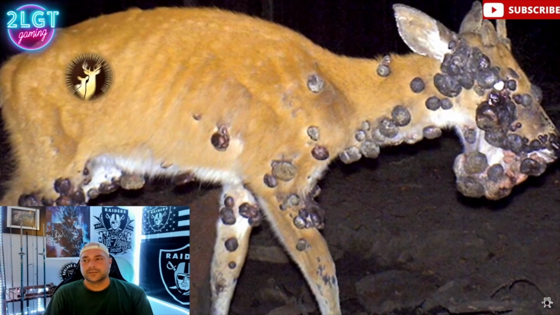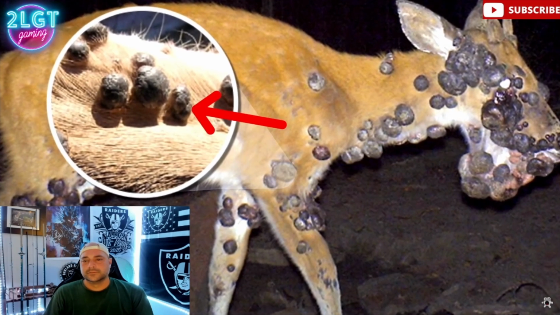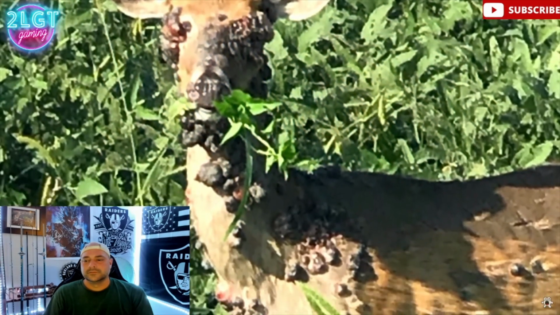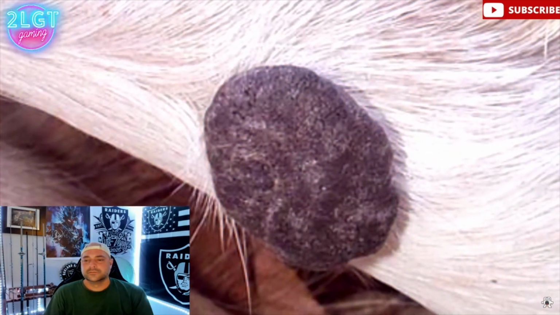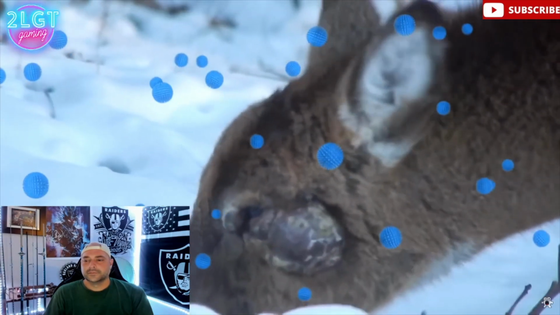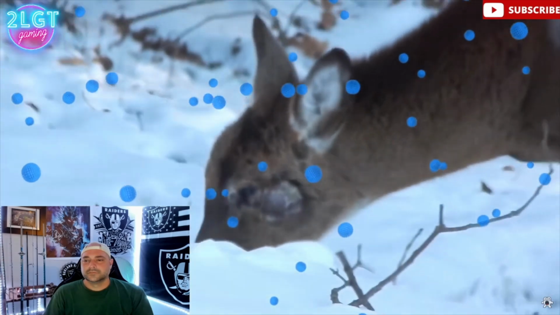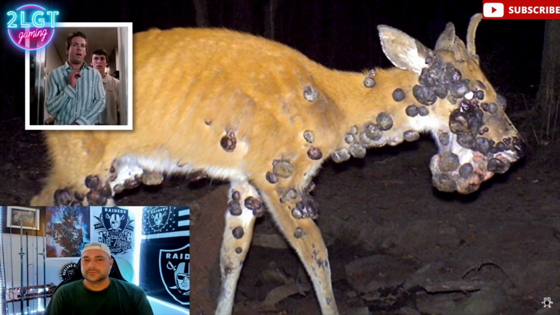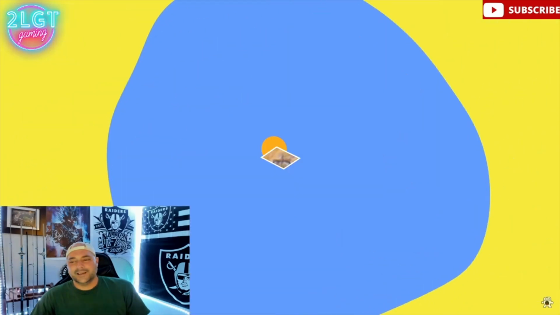According to their reports, the deer is suffering from a common condition known as deer warts. And no, it's not just a really bad breakout of deer acne. These huge wart-like growths are called cutaneous fibromas. They're caused by a virus that affects the skin, and though it's not contagious or usually fatal, it definitely isn't a pretty sight. Oh, damn.